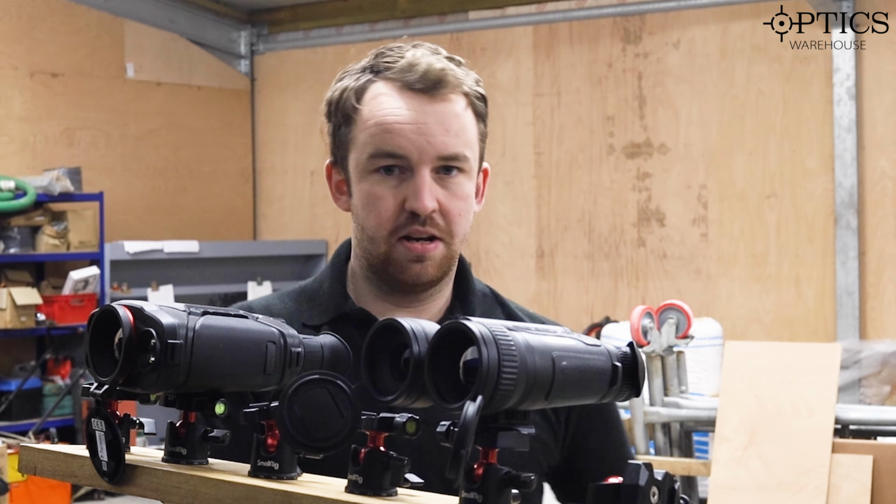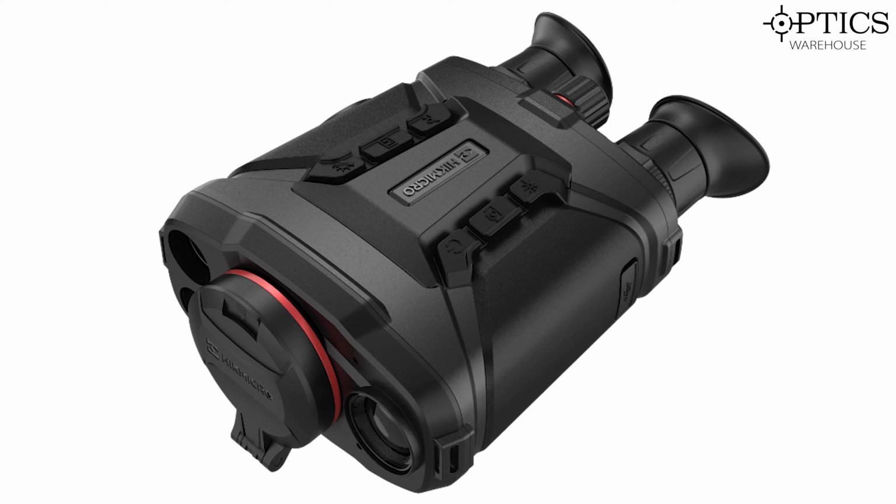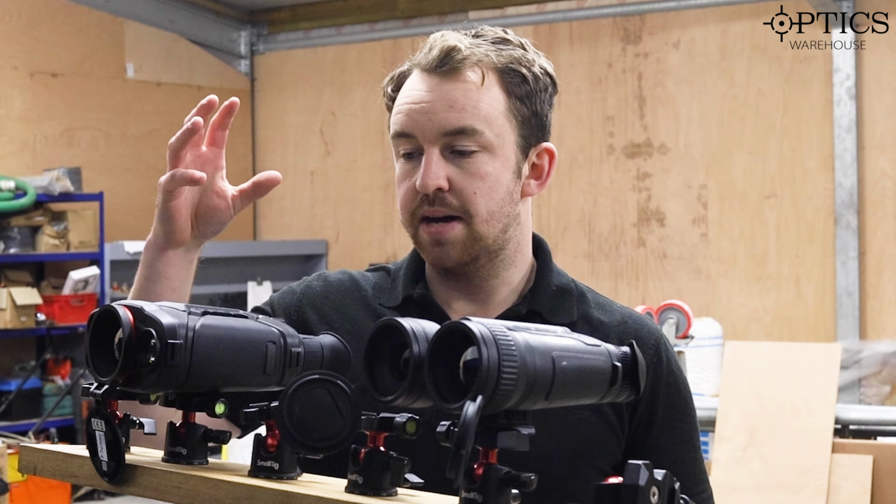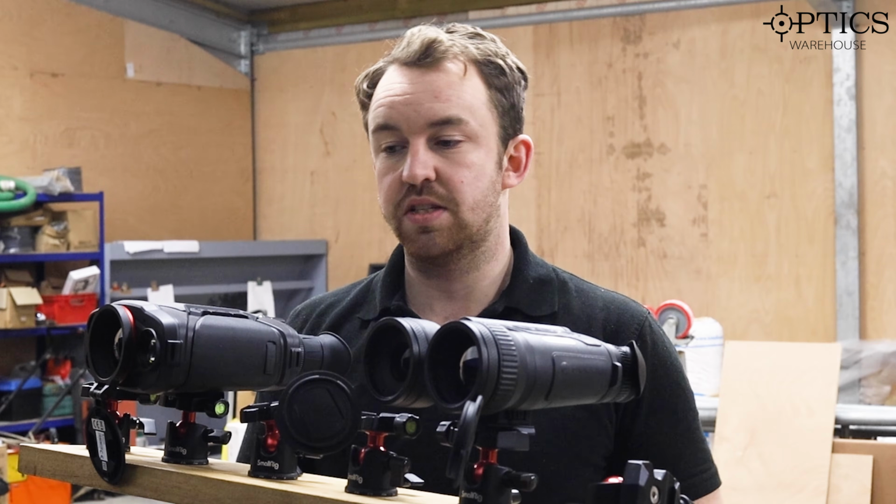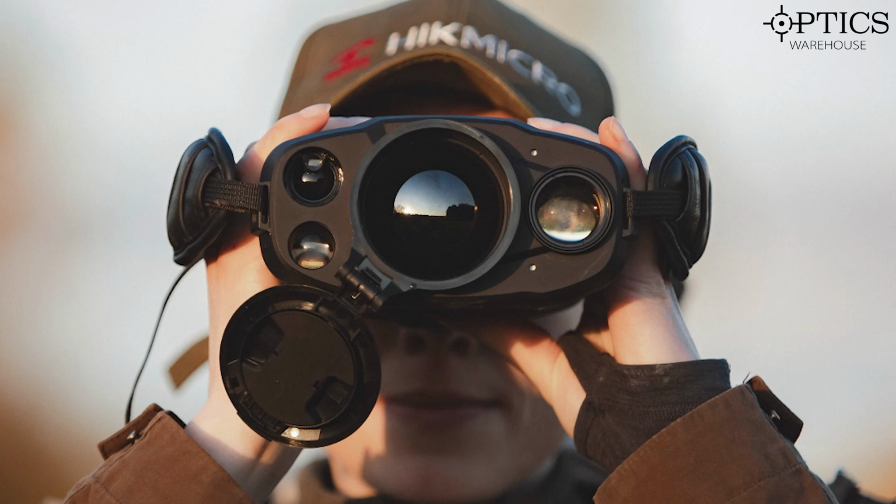HIKMICRO. We've seen a little bit about HIK. Now they've brought out these Raptors. They're not just thermal binoculars, they are also an optical system and a laser rangefinding system. So you can actually use them as night vision binoculars if you wanted to, as well as thermal binoculars. It's their first iteration into the market.